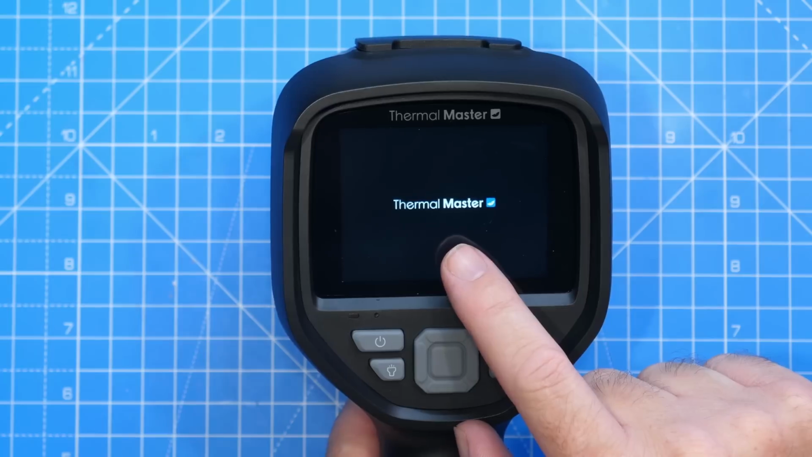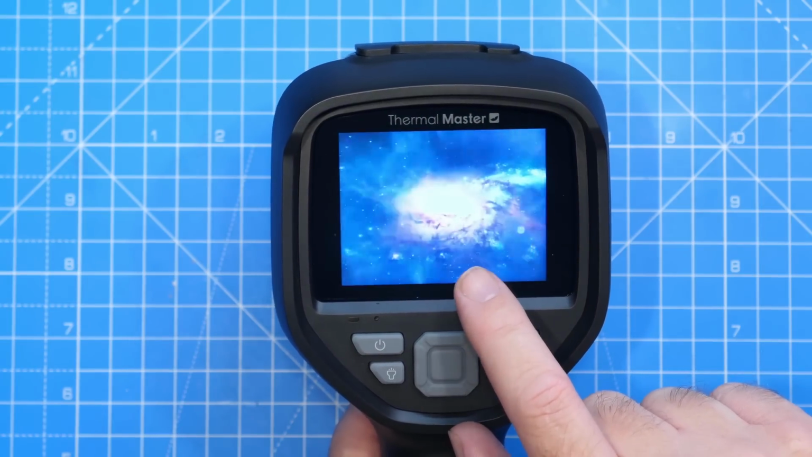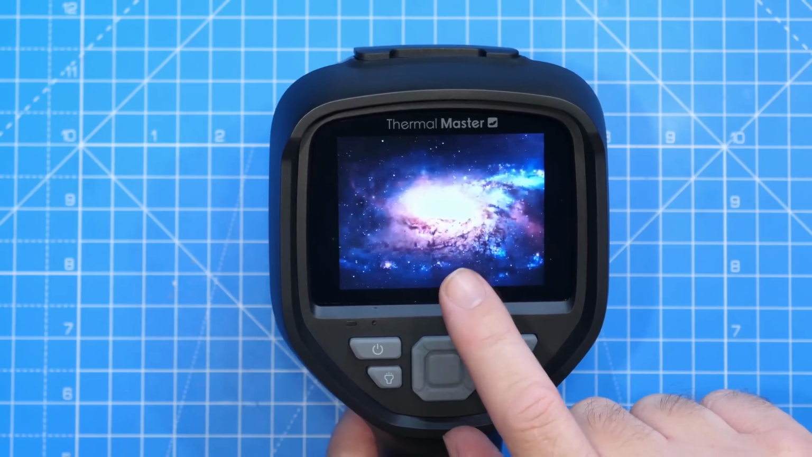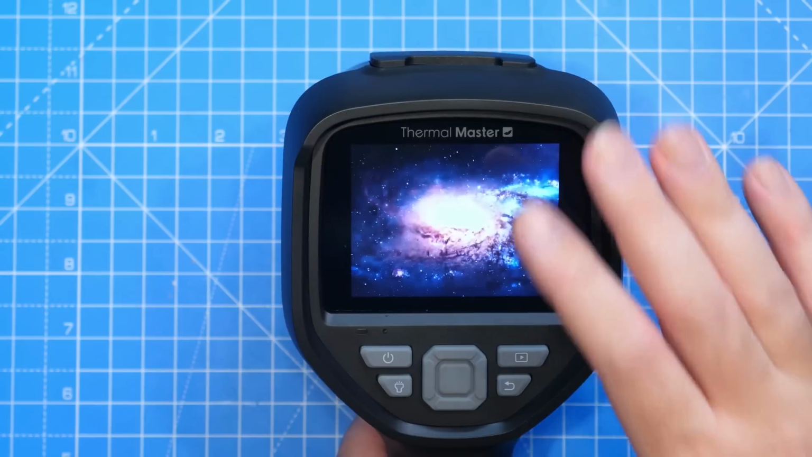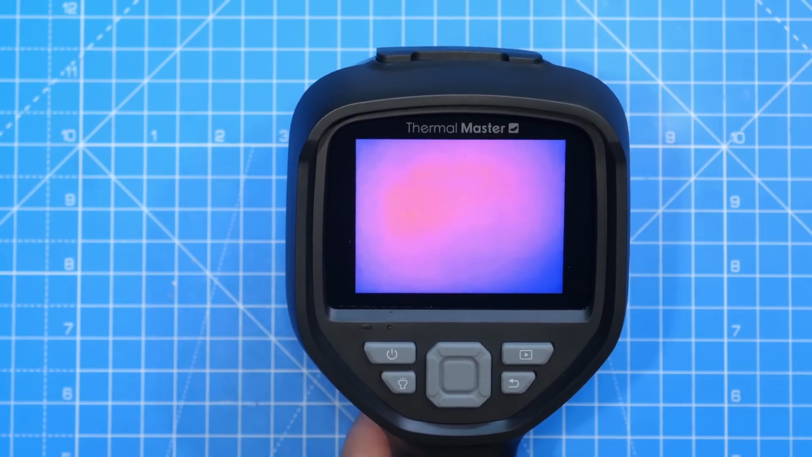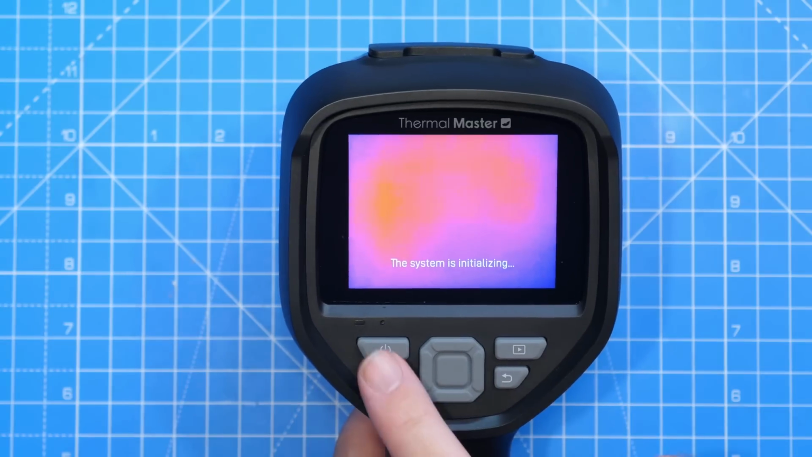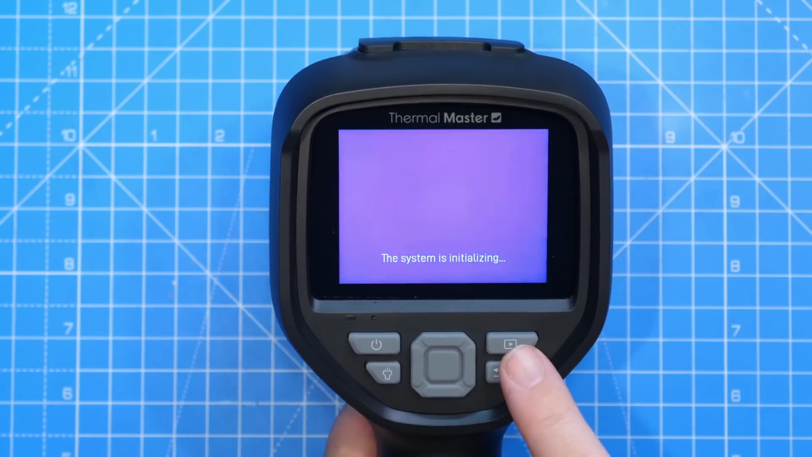You will see this is fitted with a 3.5-inch IPS display. This has a resolution of 640 by 480, and that allows you to see the thermal image as well as anything off the other sensors on the front as well. Around here, you can see we've got our control buttons, we've got our power button, as well as various other controls.